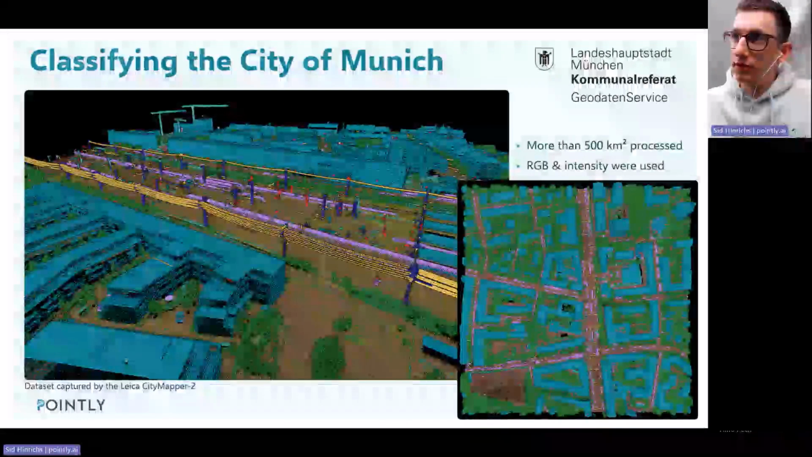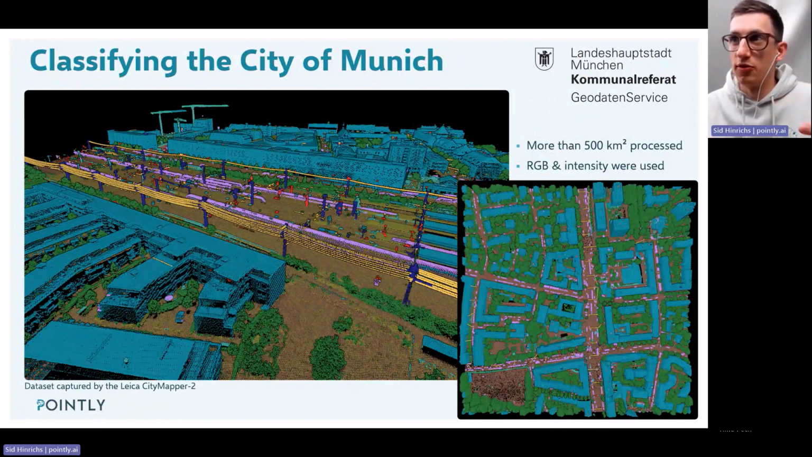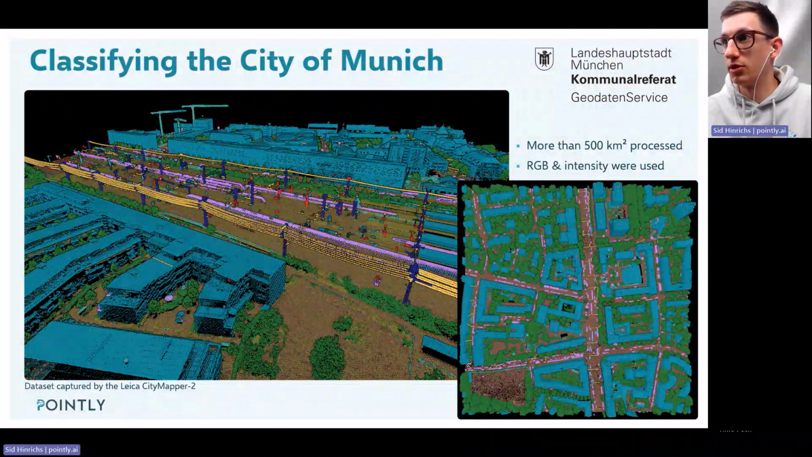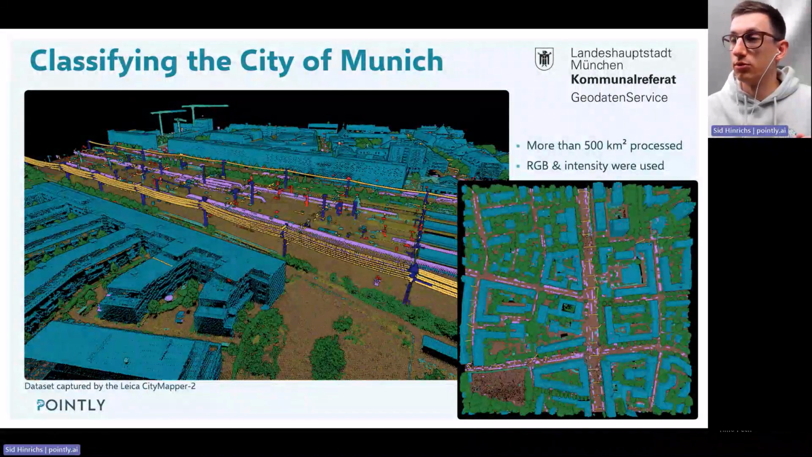Now about some of the airborne laser scan projects. As I mentioned, the goal is to offer a scalable platform that really works with large data sets. City of Munich was one of those projects where we classified more than 500 square kilometers. And you might know that within a large, big city, we have so many different kinds of objects. So we need to do a very good selection of training data, try to show many different areas.